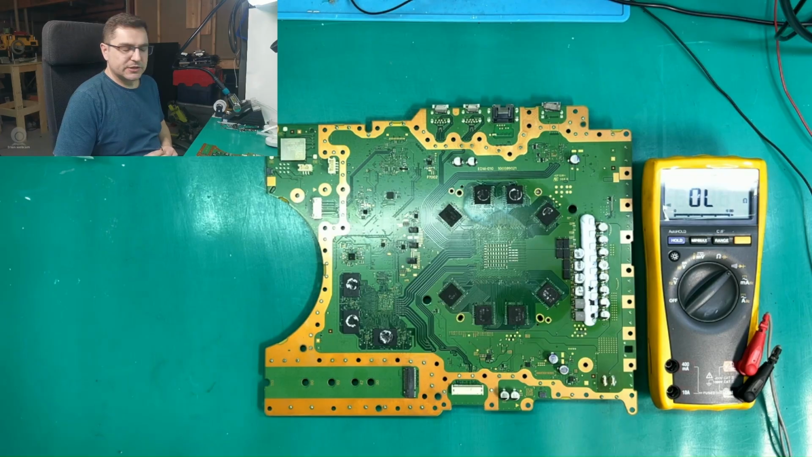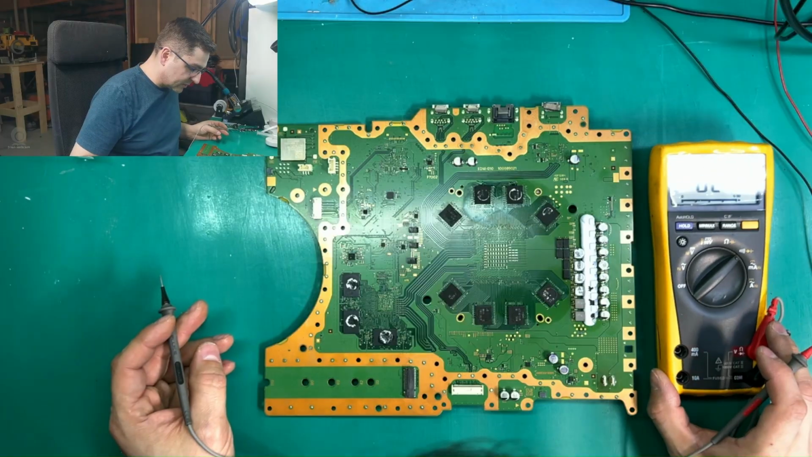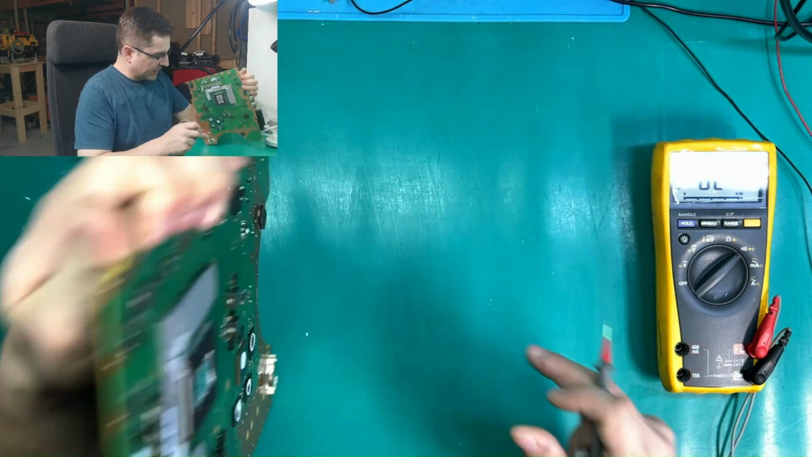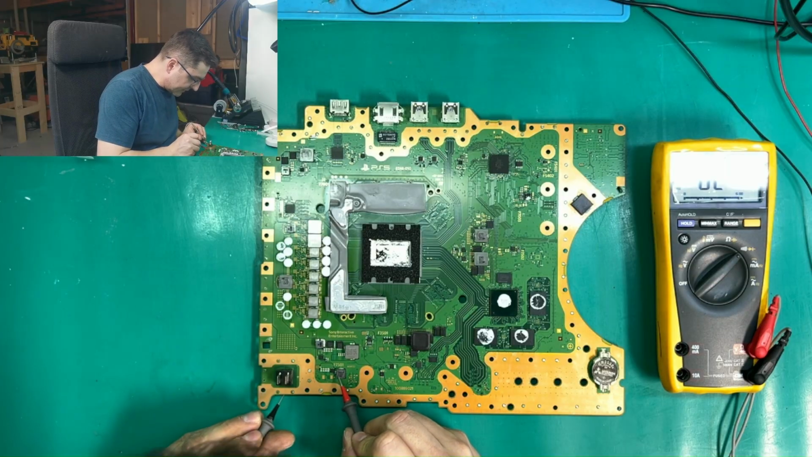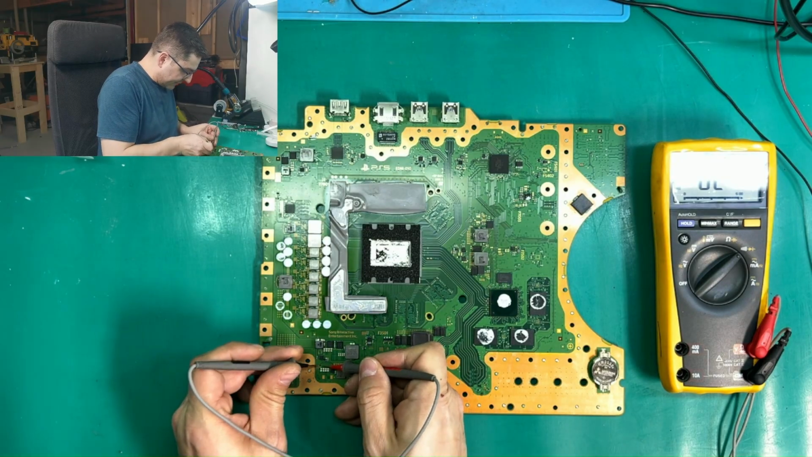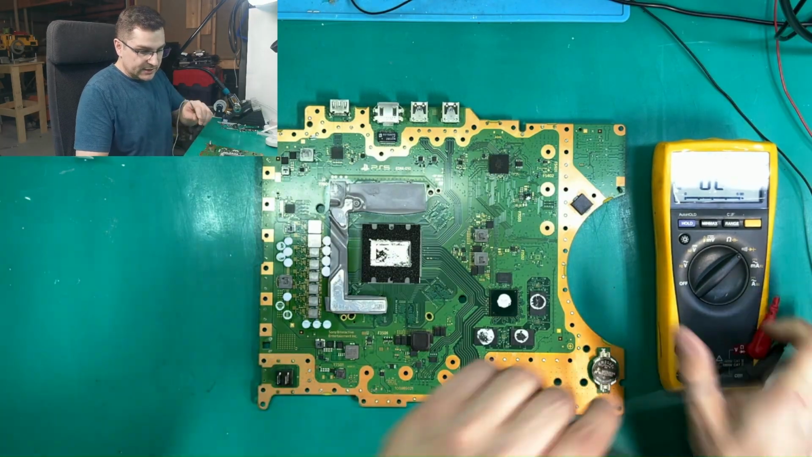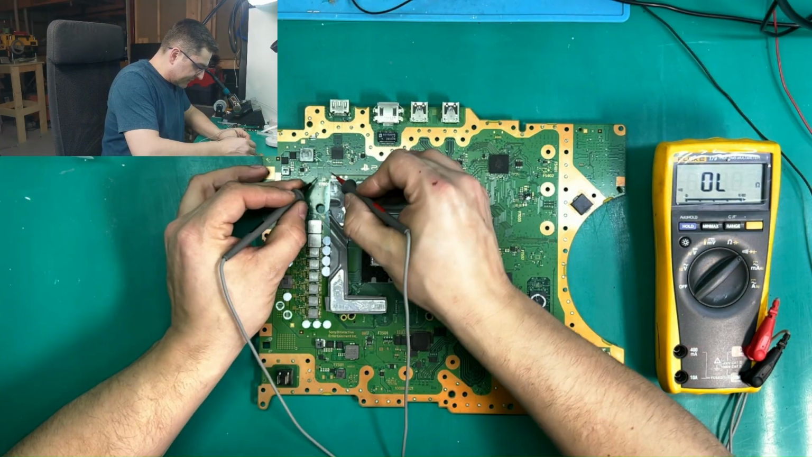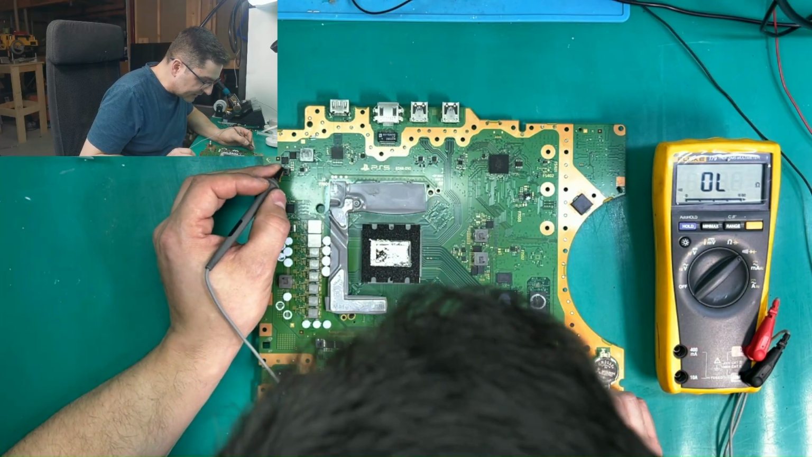So now let's measure some fuses on this board. Fuses are marked as Fs, so that's going to be easy to find them. Let's start from this side. It's going to be easier. So let's start from here. We have F7501. We have a beep, so it's a good sign. Let's go to F7001. We have a beep, so it's a good sign.